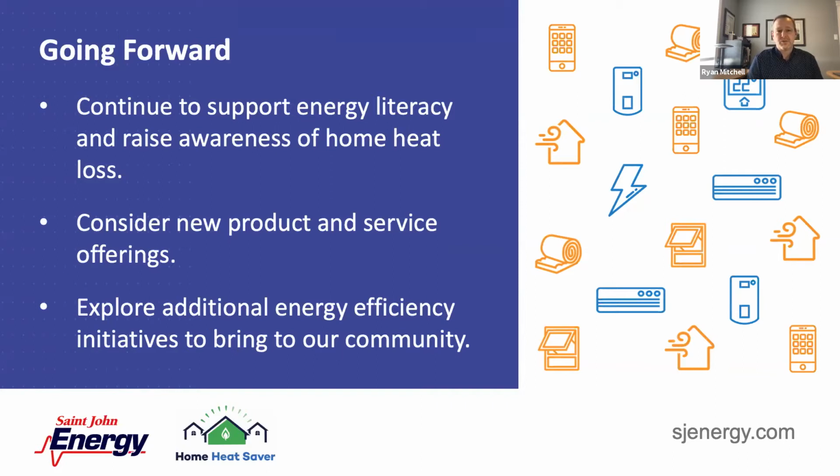So certainly we're looking at, what do we bring next? Is it managed EV charging? Is it residential storage? Is it rooftop solar? Would we look to do on-bill financing for insulation? Obviously, there's lots of opportunity for growth within that line of business, which has been very successful for St. John Energy.